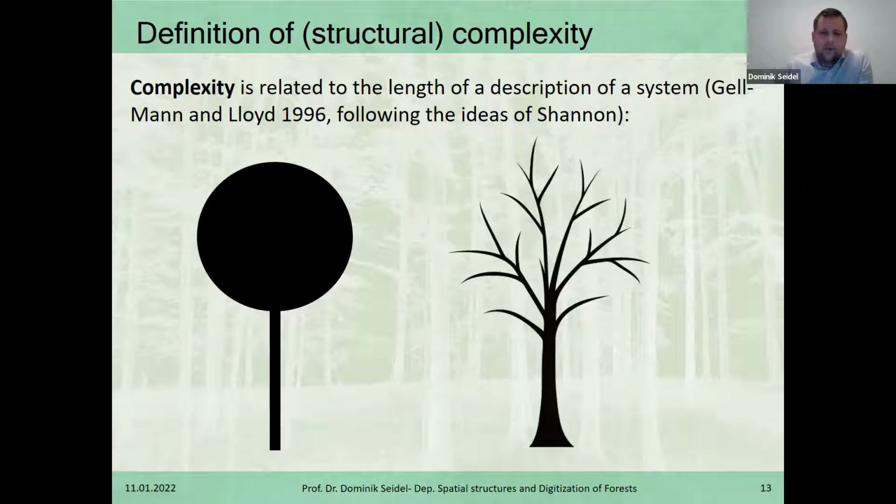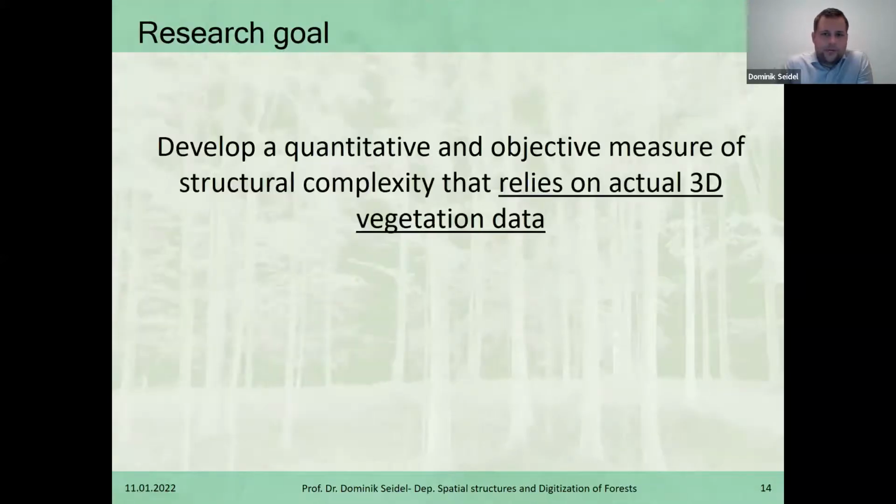In contrast, if we look at this tree now here, we could say it is more complex than the other one because we would need many more words or bits and bytes to describe what we see. We would have to describe the tapering of the stem, the different branching angles, the lengths of the branches, and all this kind of stuff. So maybe this description is very intuitive and actually a short definition of complexity: the length of the description you can make for an object or system.